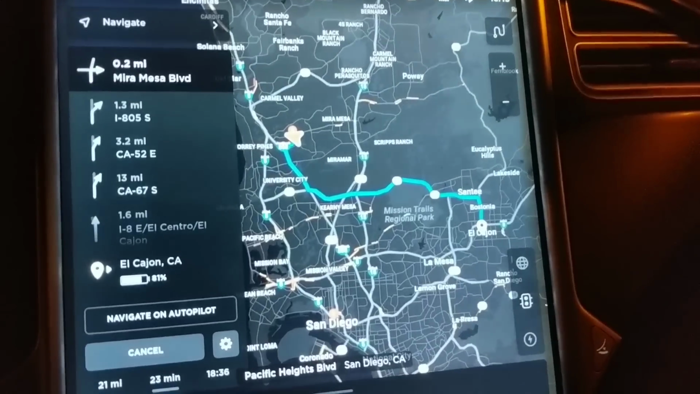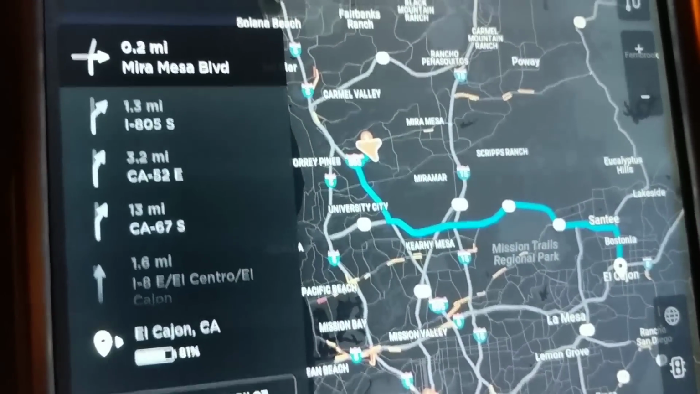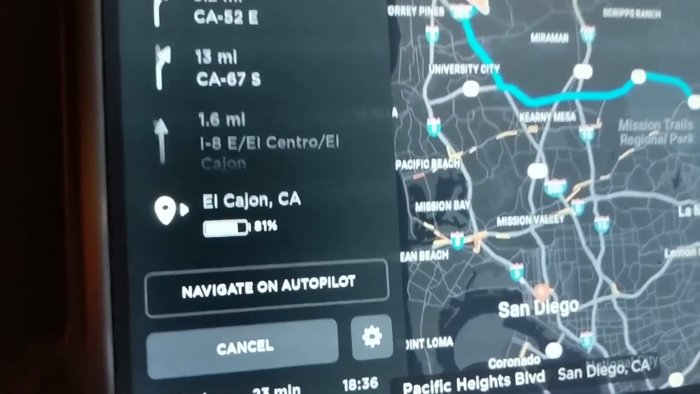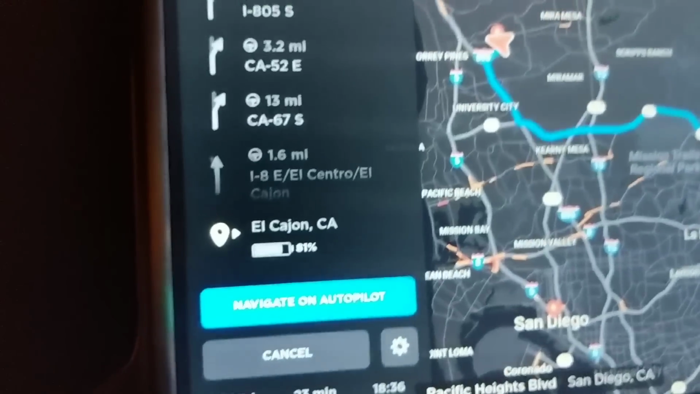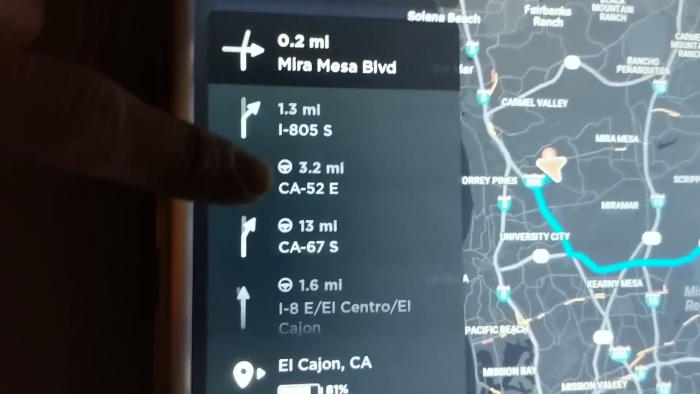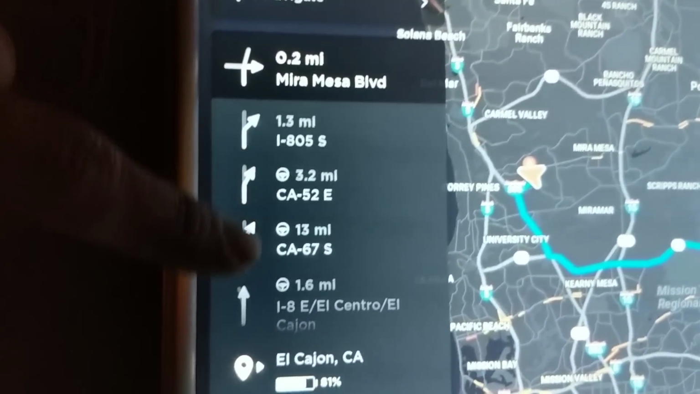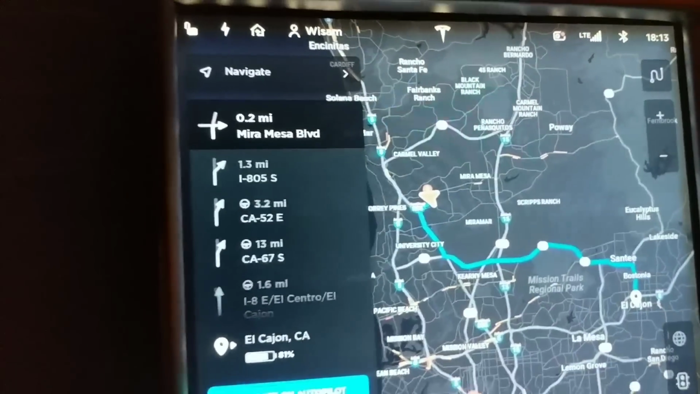So I just put in El Cajon, so I'm going to be driving from the Supercharger station to El Cajon. As you can see, with Navigate on Autopilot, now you get this new option. So I'm going to tap on it, and it's going to activate Navigate on Autopilot, and you can see some of those changes now have the steering wheel icon, which means that those will have Navigate on Autopilot enabled. So let's get this started.